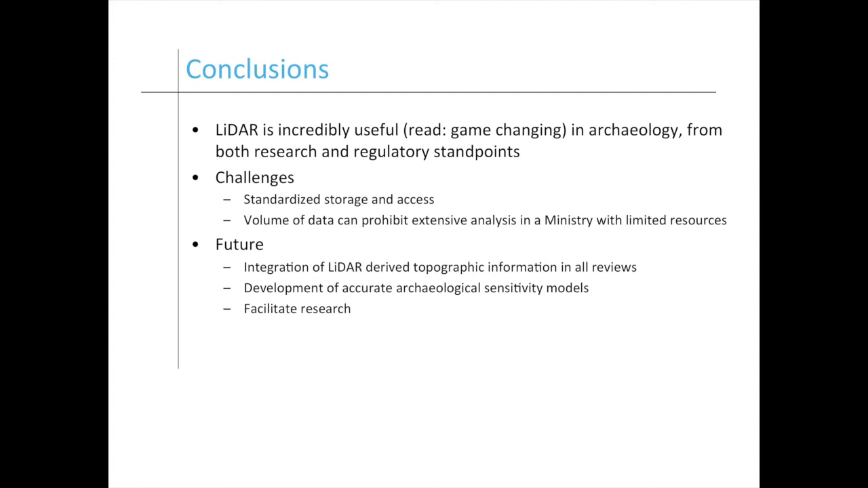Some challenges: it's a huge data set. We've all talked about it before, and it can be hard to work with, although some of these new developments of Esri and image extension seem to be able to make that not that bad. And we would like to facilitate research as much as we can at universities and anybody else interested in archaeology. Thanks.